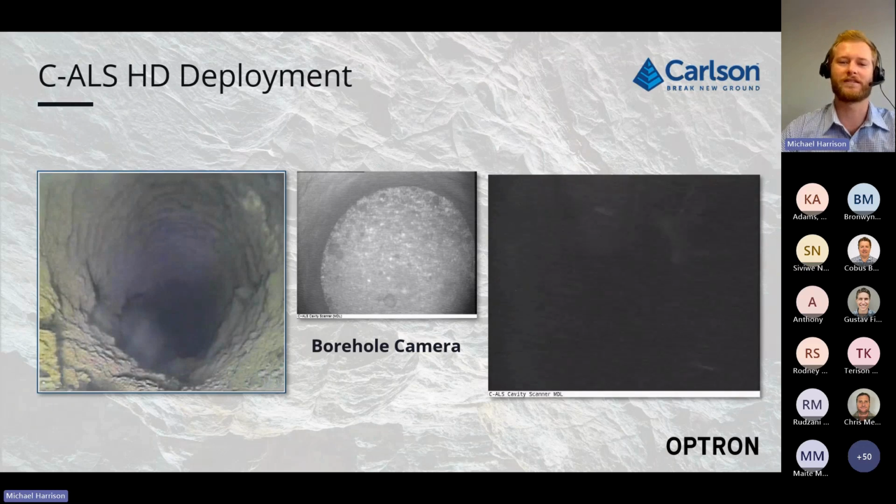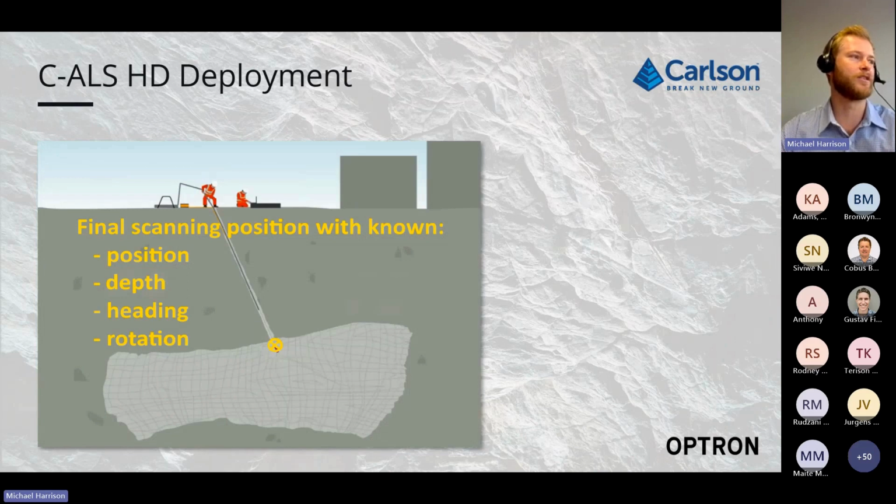At this point, you have entered your void, and this is where you're going to set your scanning position. As you can see in this picture, you have completed your open-ended traverse, so to speak. The front of the CALs is now poking out into the void. You have secured the CALs in position and taken your final reading.